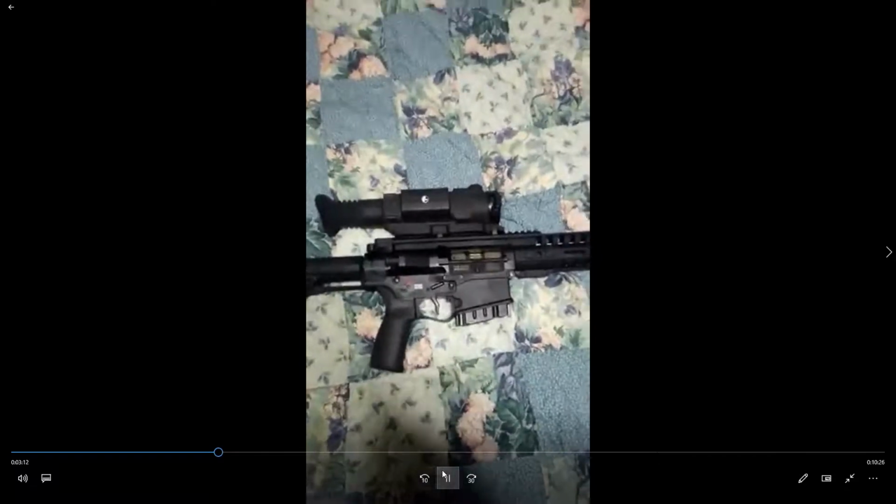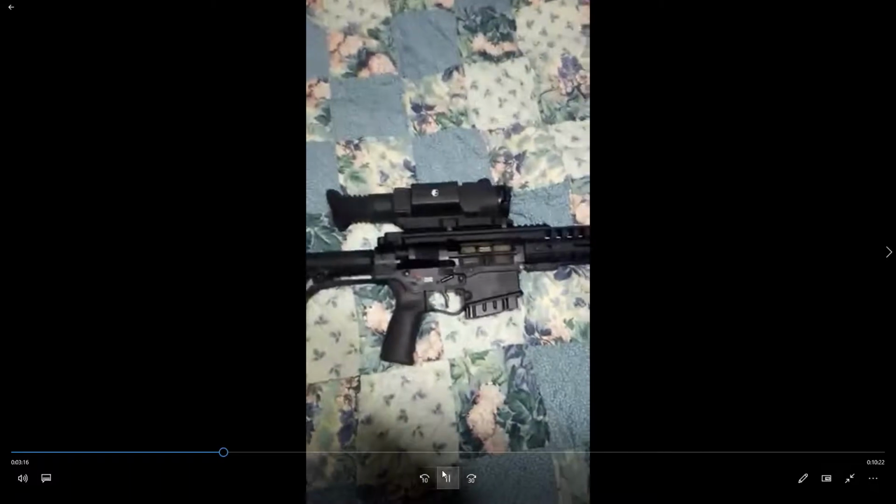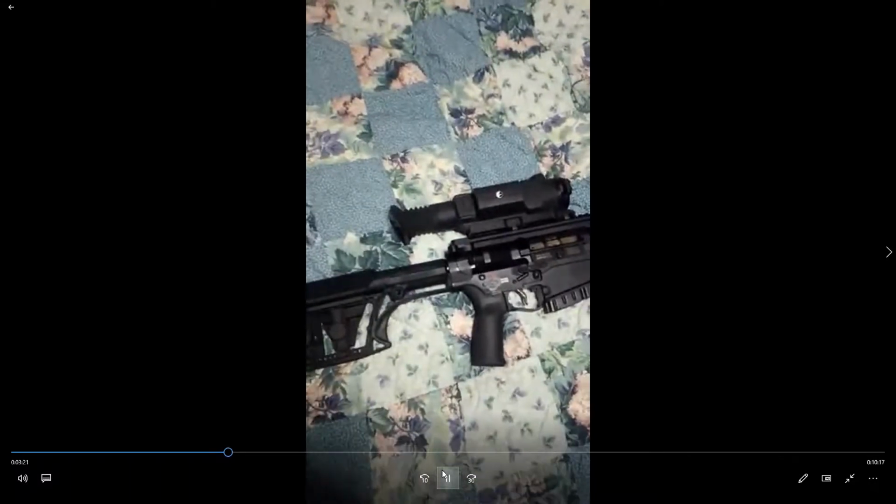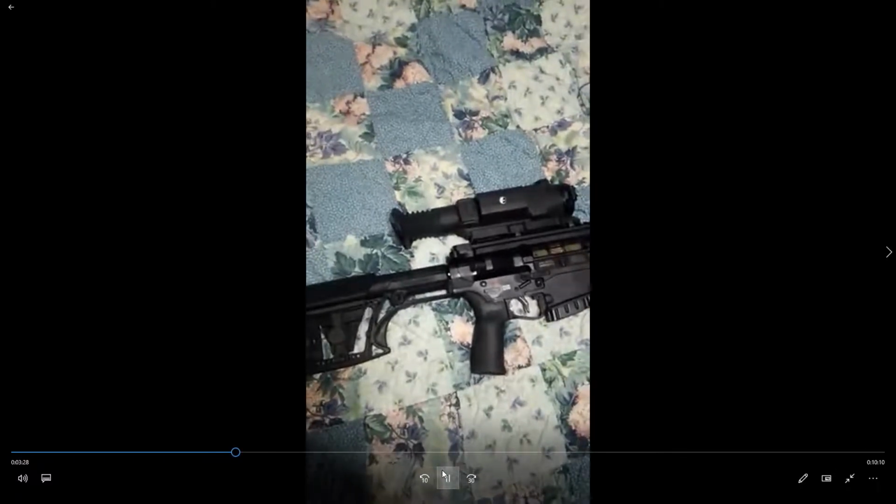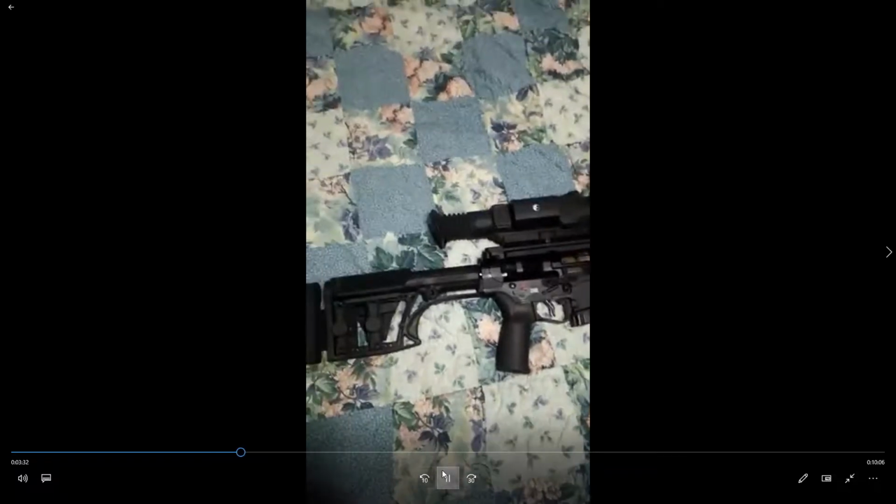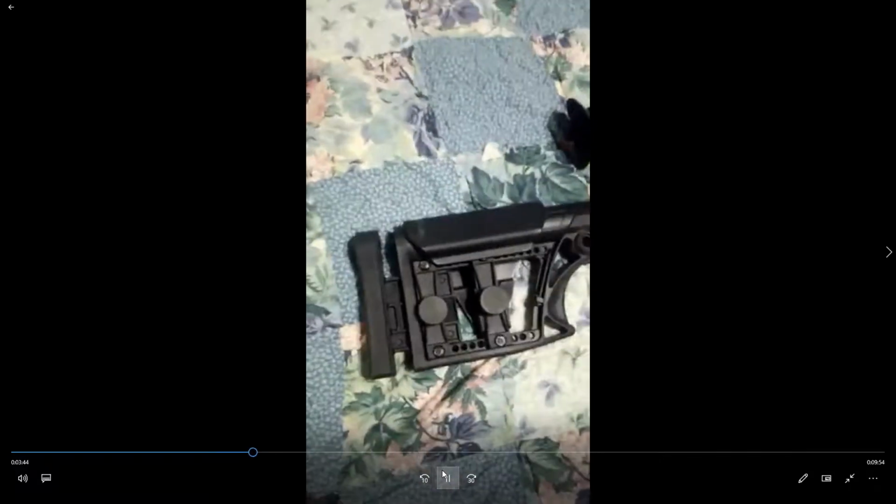If you notice, I don't have a big magazine in there. These guns are plenty heavy without those extra 20 rounds, and I just don't need them. I say 20, it's probably a 20 round magazine, and I think I've got a 10 in there, but you don't want to carry that extra weight. You want this to be able to sit on the place and rest. Also, this has a special POF